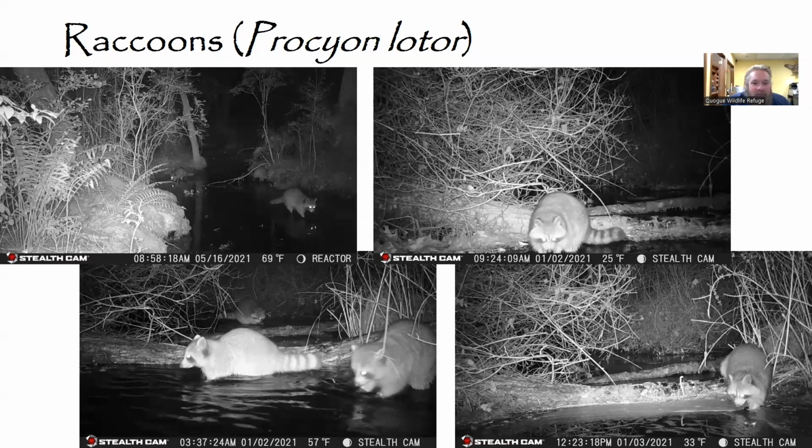And next up, we have some great nighttime photos of our bandits here at the refuge, our raccoons. Watching the raccoons was a lot of fun because you can obviously tell that they are very, very intelligent just due to their behavior. Looking at all of these photos, they are in the water. I think most of us have heard how raccoons are very cleanly creatures and they do wash their hands, but they also derive quite a lot of their food from water and aquatic environments.